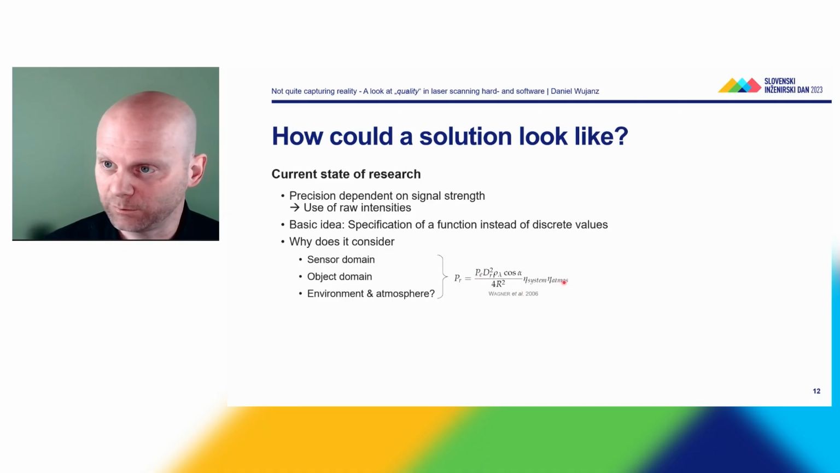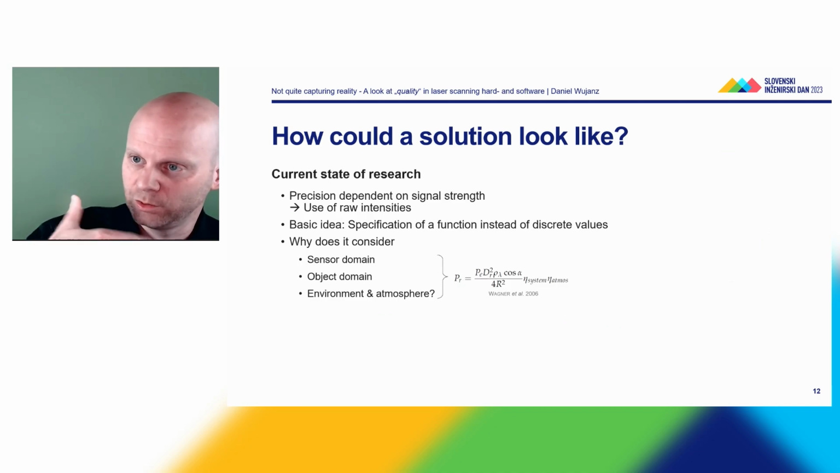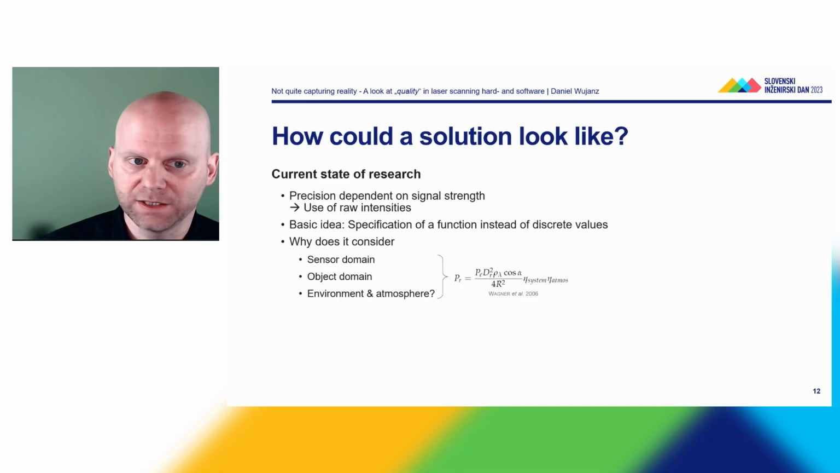So you can see here there's an atmospheric component, there's a system component, we have range in it, alpha is the angle of incidence, we have the wavelength of the scanner, the aperture diameter, and of course the strength of the emitted signal. And that can be used to compute PR, which is the power of the received signal. This is what the laser scanner receives, and which is then used to compute range and of course intensities. And this is all inherently given in this beautiful piece of math.